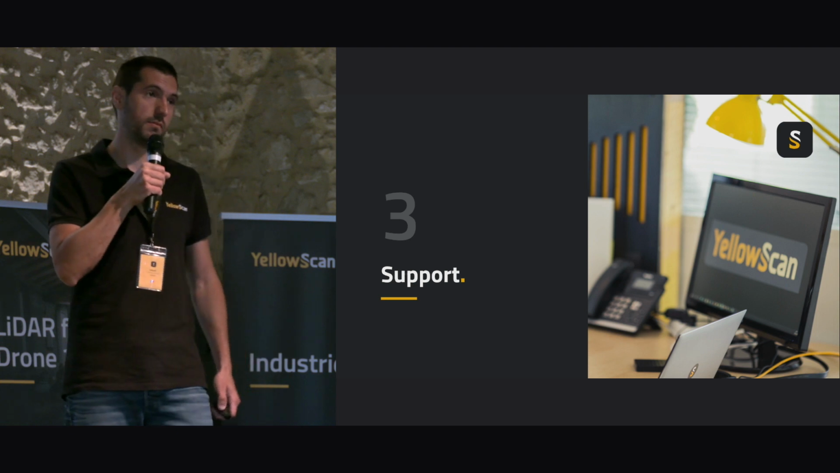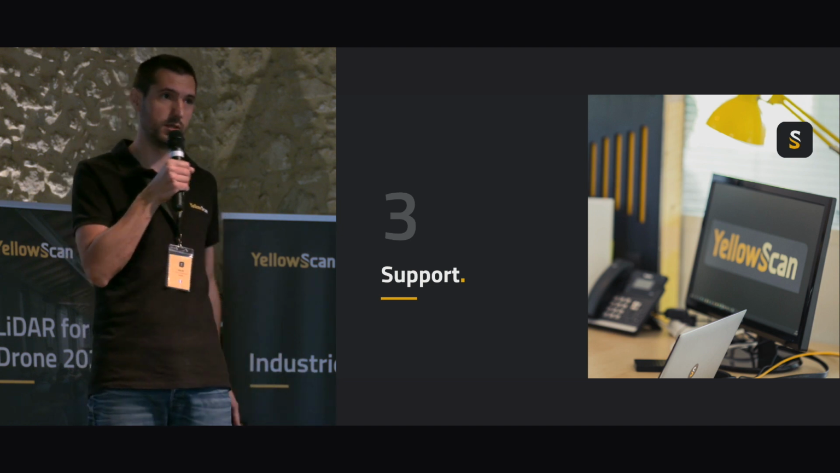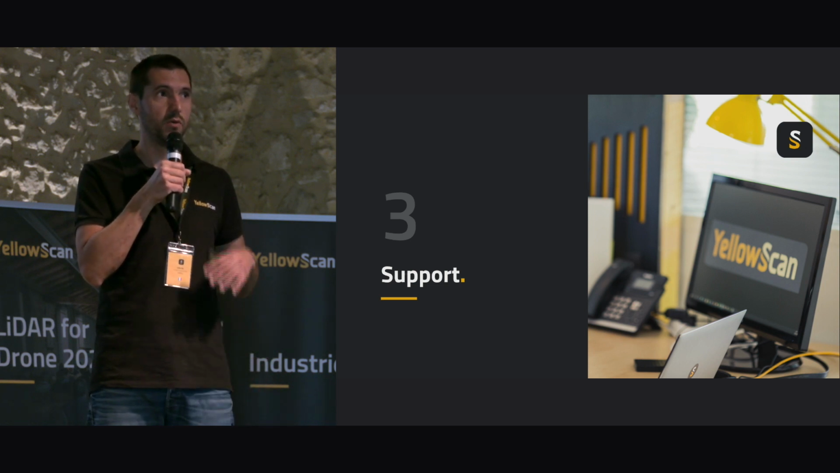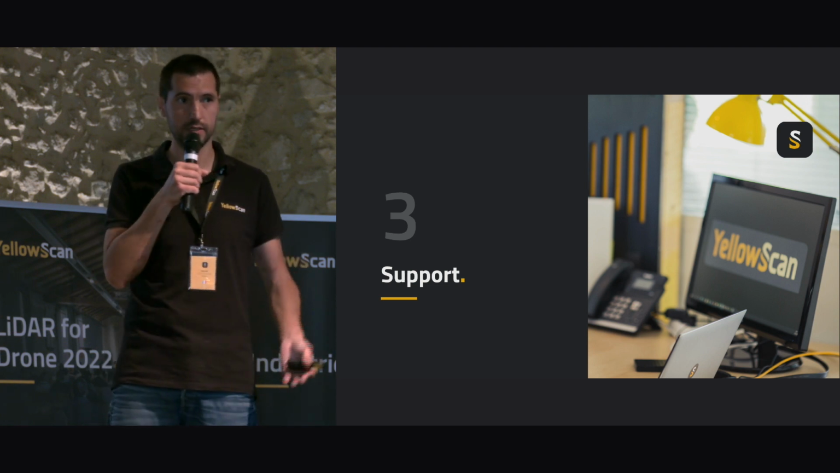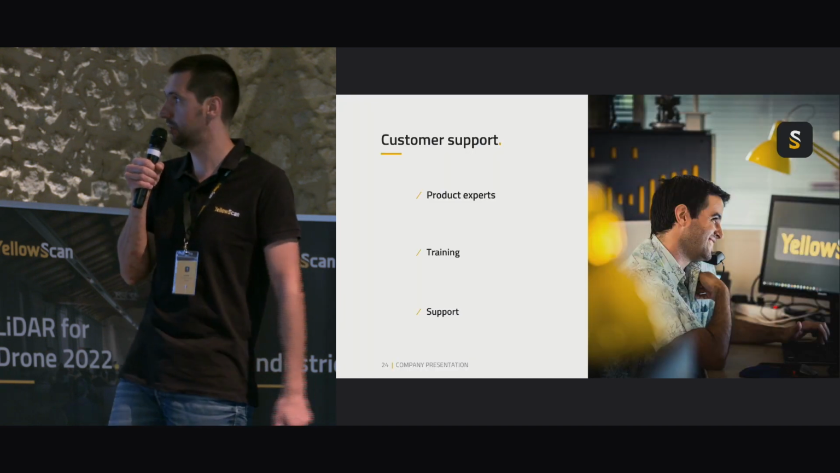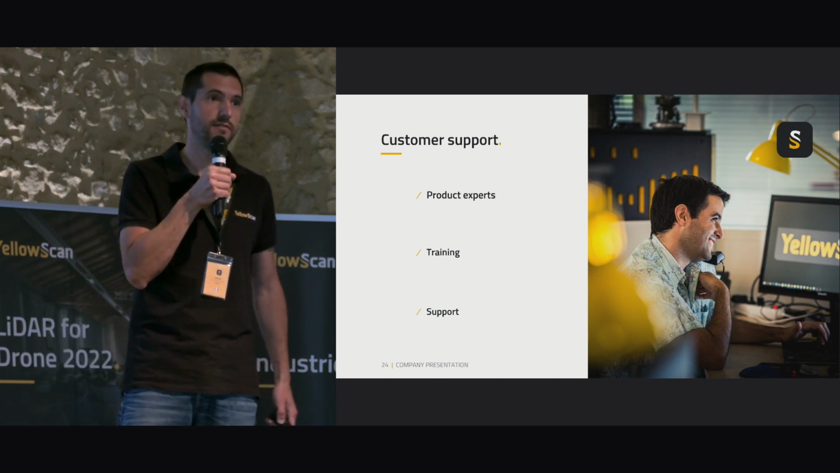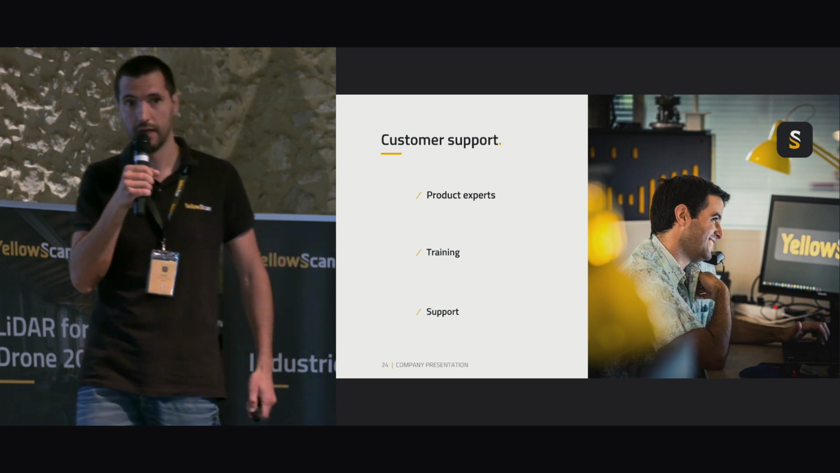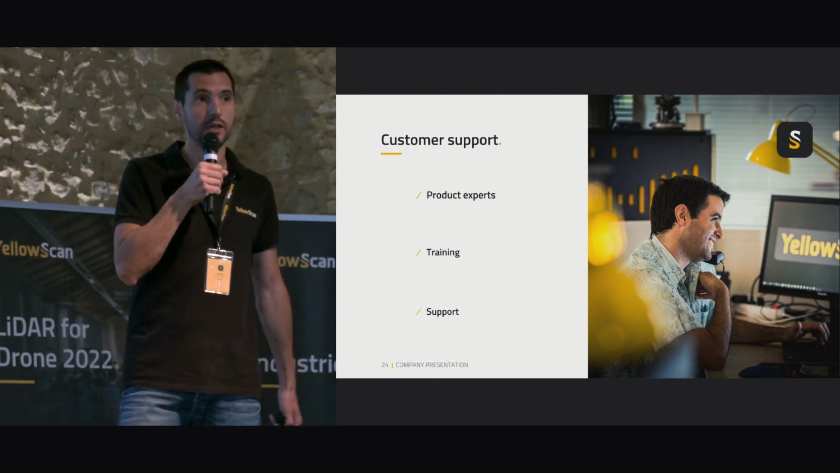And the third pillar of our solution is support. If you don't have support, you don't have happy users. So for us, it's extremely important to have a really strong team backing you when you are in the field stuck with any issue or you need some advice. We have a dedicated team helping with support during pre-sales and post-sales. They are product experts. They are involved in the early stage of product development, so testing, beta testing, and so on, gathering the feedback. Once the unit is sold, they are able to calibrate the unit and do the training.